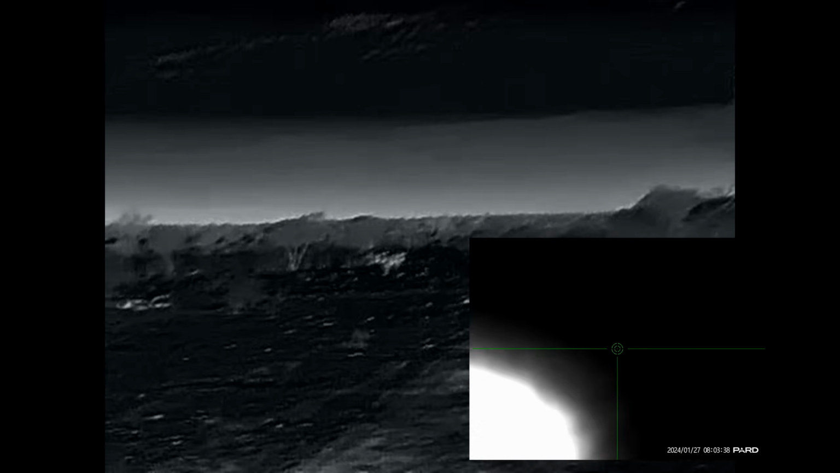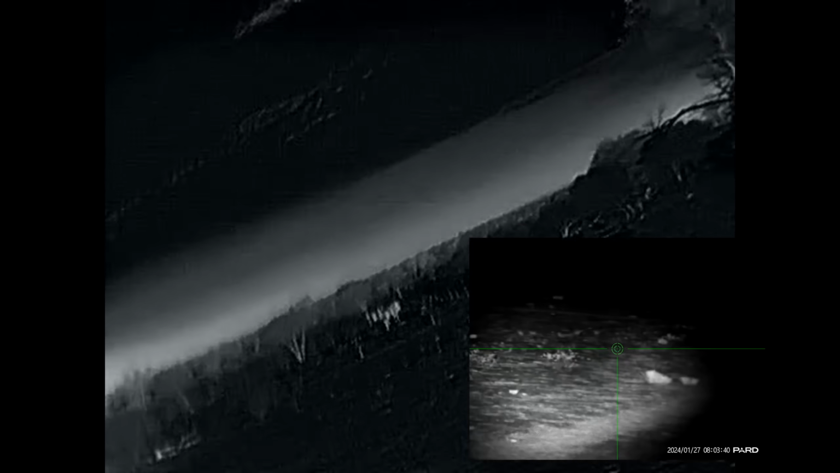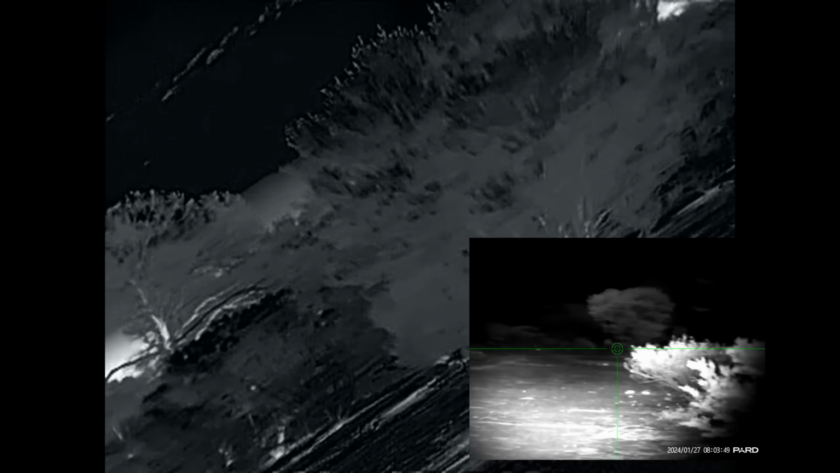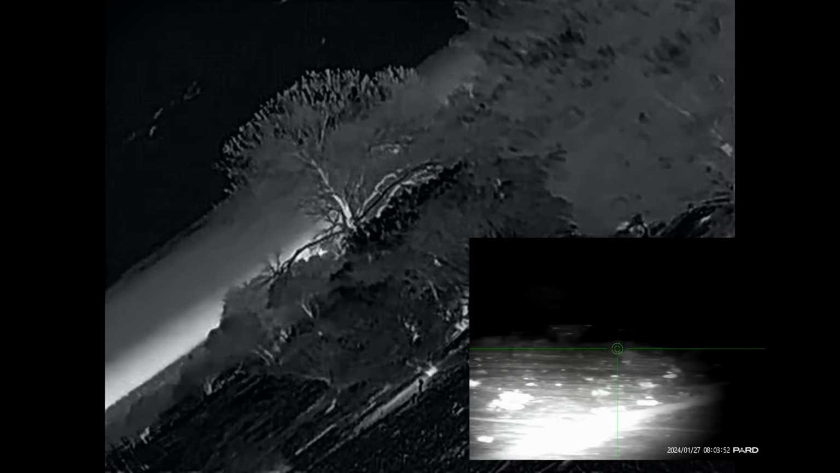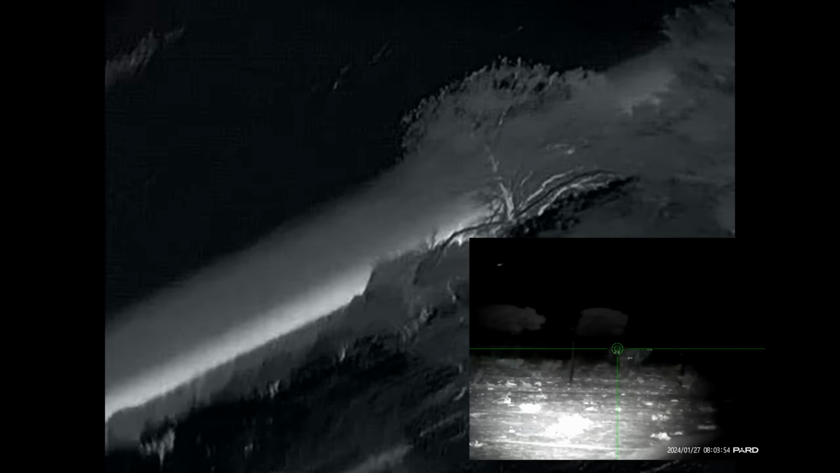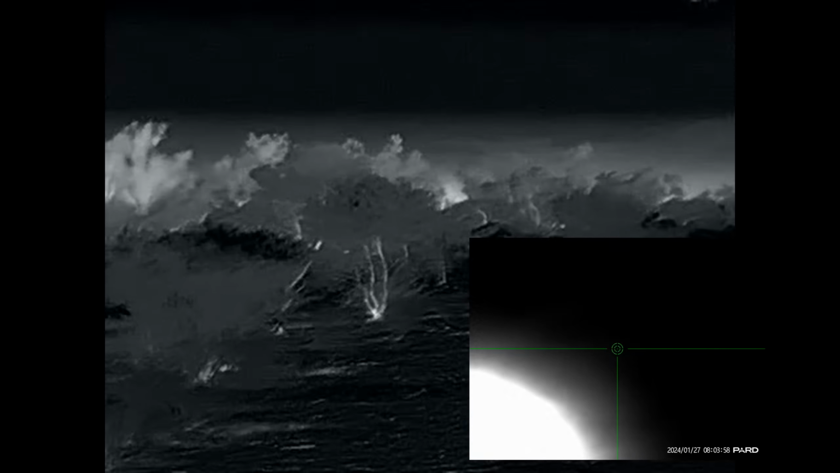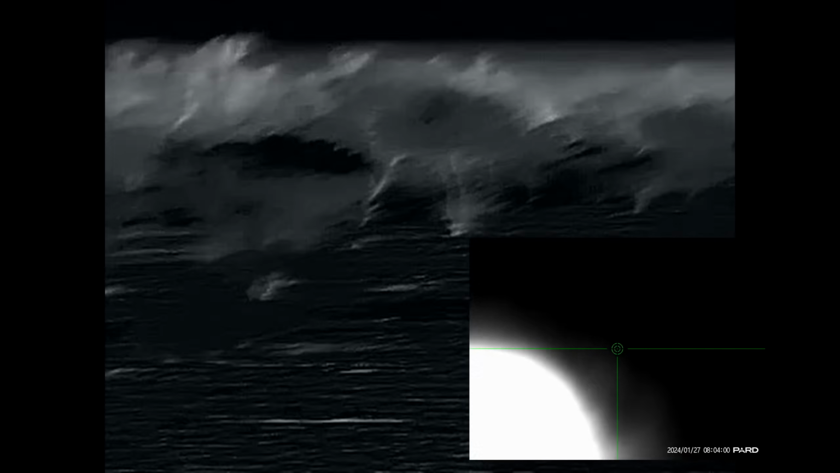Let's see what the pard shows me. Here we are. A mob of moose. Having a good look at me there.